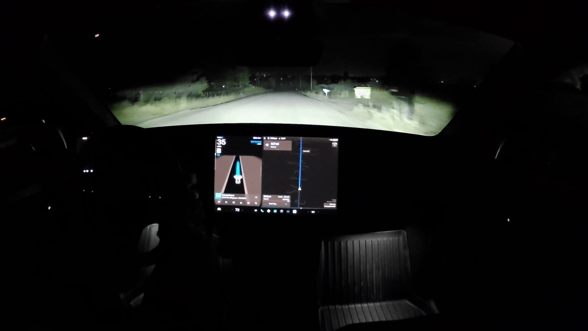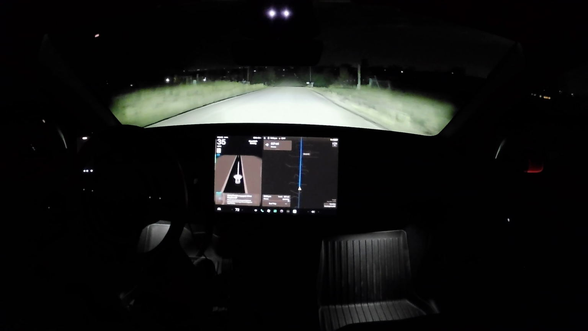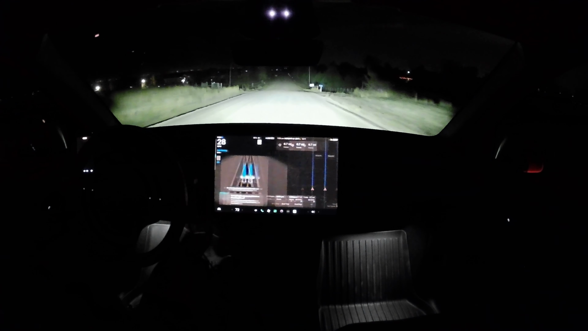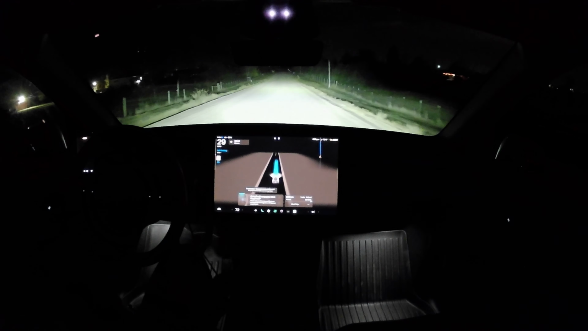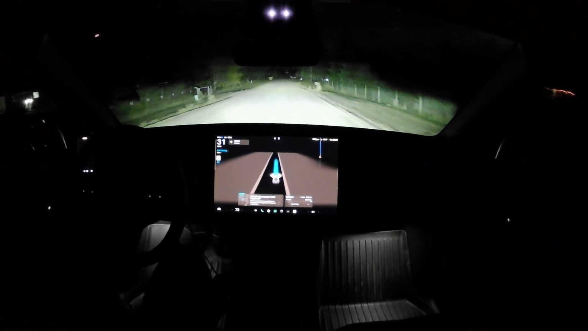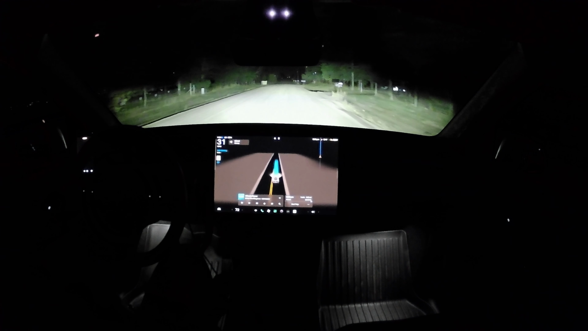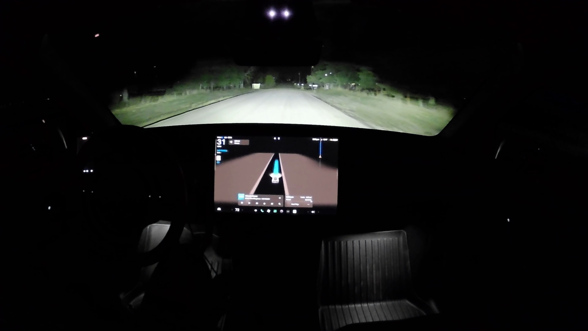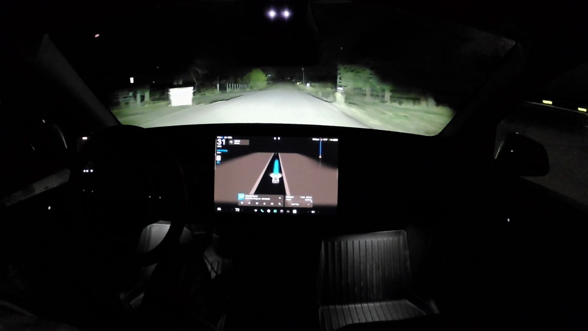So here we are in sloth mode again. But what I normally do is go ahead and just take FSD off, let it slow down, and then start it again, and she won't speed up so much. I don't think. Yeah, it's kind of like the lesson of saying, oh, okay, it's a dirt road, I'll go this. She seems to be more eager when she enters the dirt road.